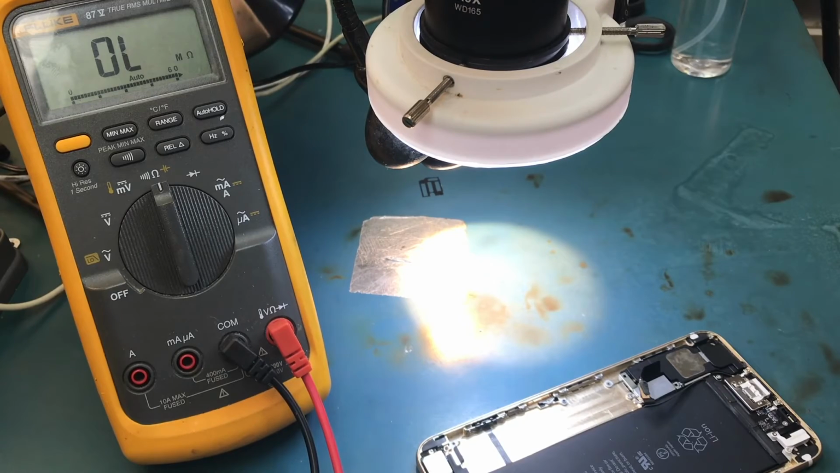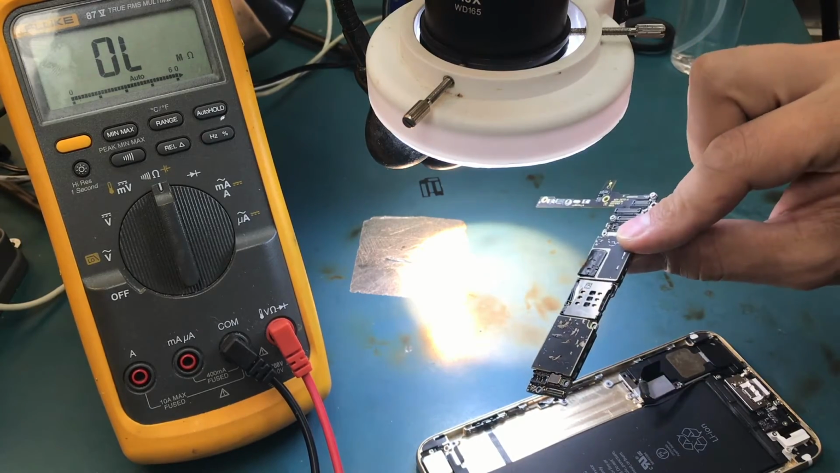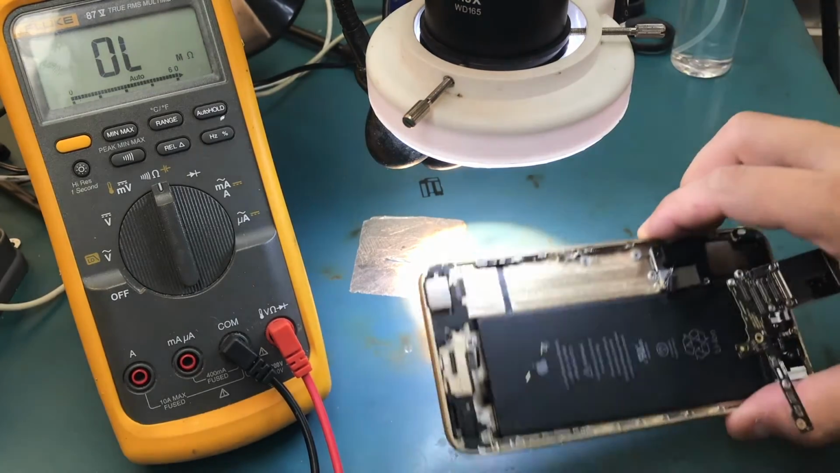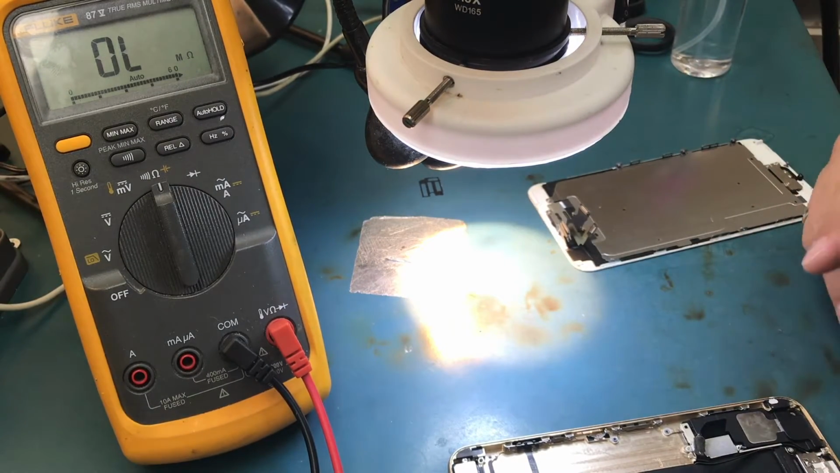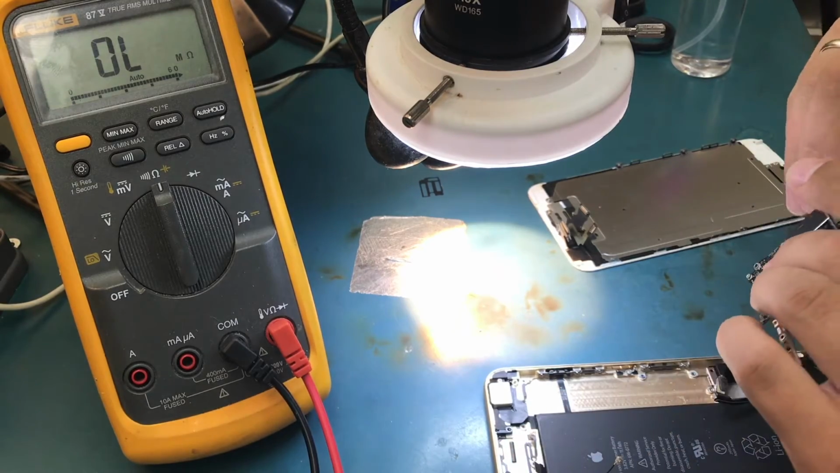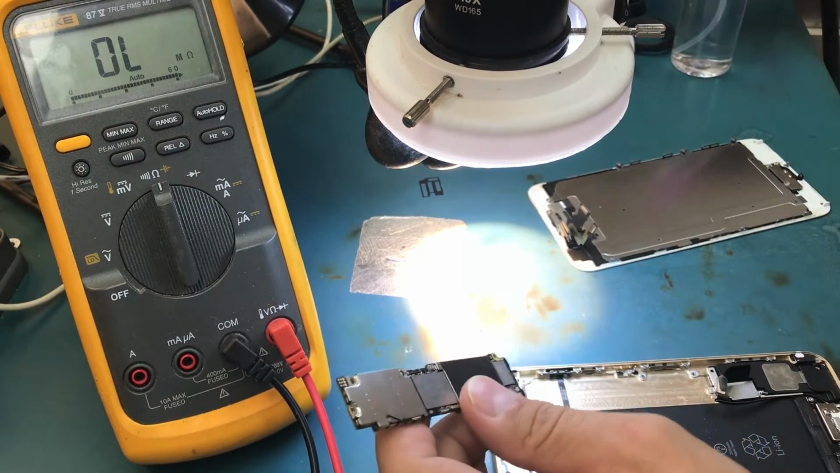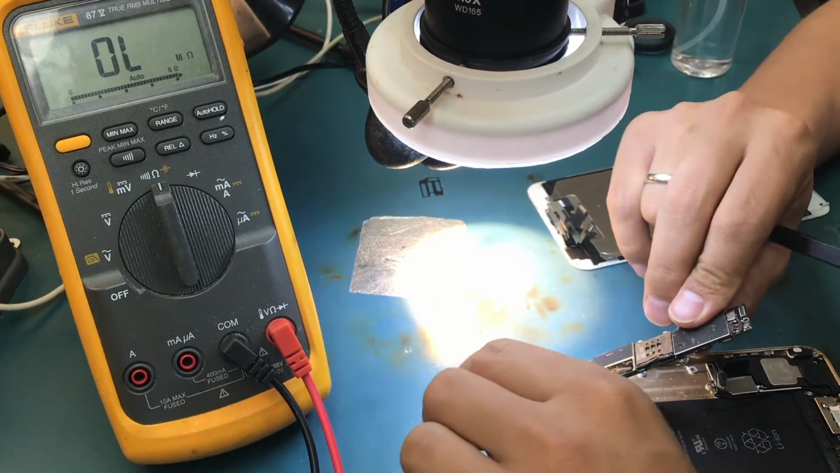Okay, now that the shields have been put on, I'm gonna do a quick test in the phone, in the casing, and see if we really did a successful repair. I have not powered it on yet, so it's gonna be done on camera. We'll see if I'm lucky.